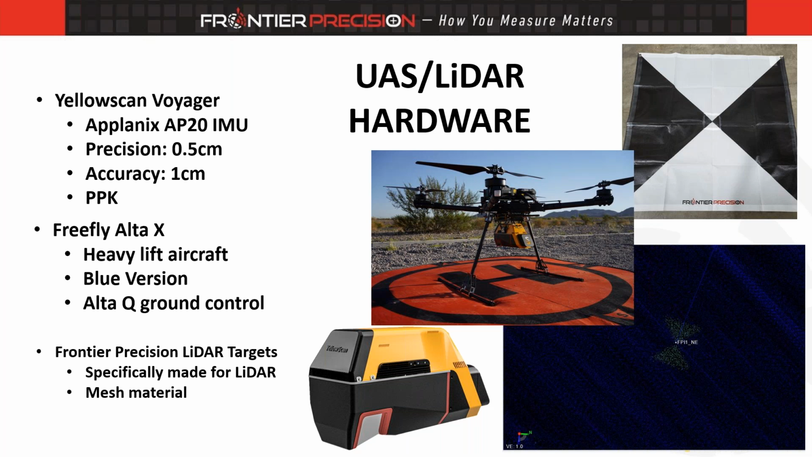One other thing I do want to note on it is this is a PPK workflow. So as Kyle mentioned, we had 2 bases set up running 1 hertz, or recording 1 second static. And that will be used on the UAS side to refine the trajectory of the flight.